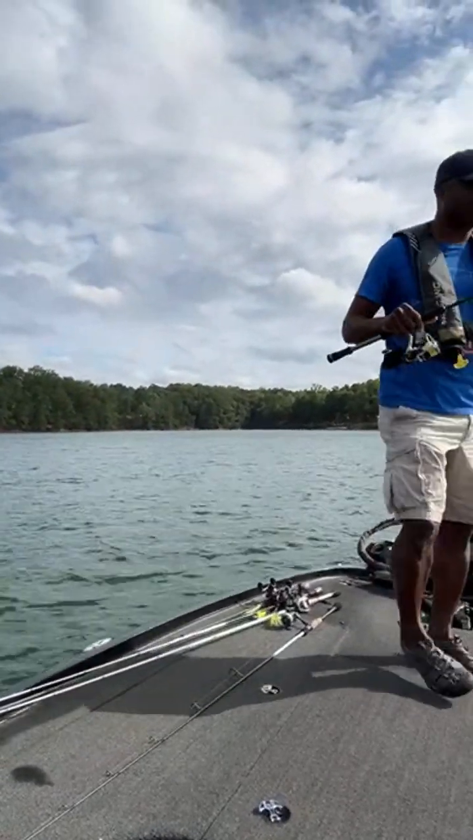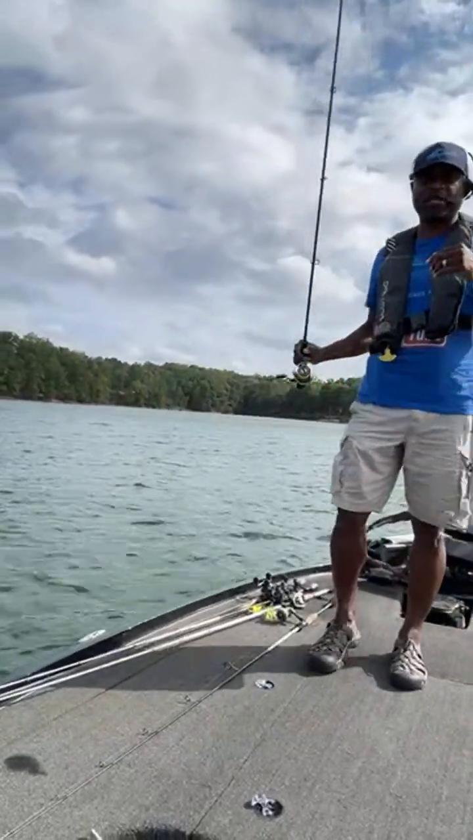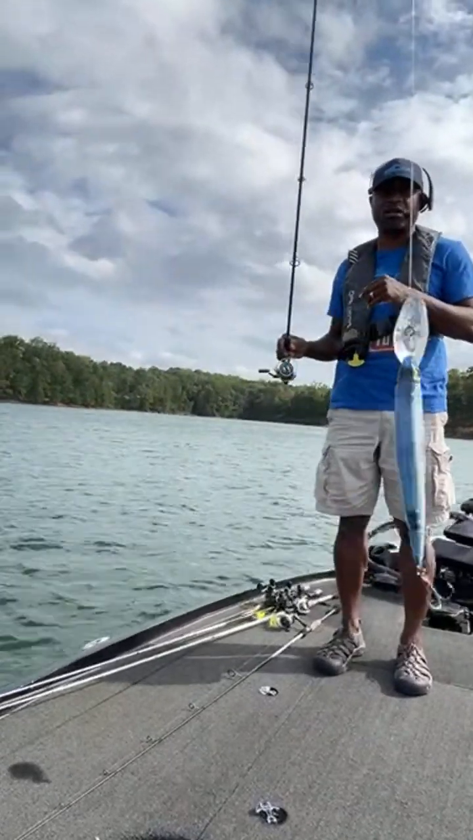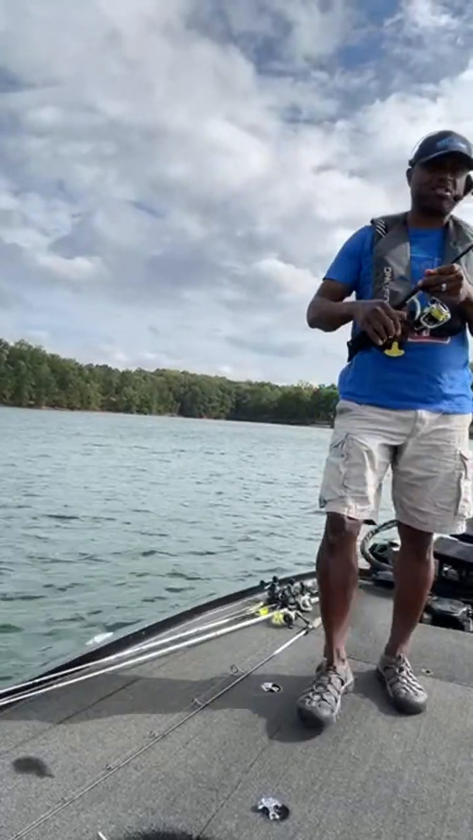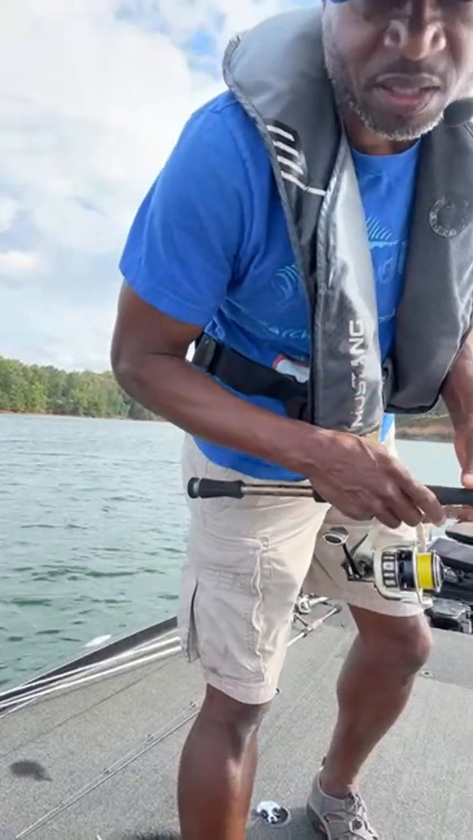All right, once again, here's that jerk bait that I'm throwing. And as you guys can see, I am throwing that on a spinning rod. I know a lot of you guys are like, why are you throwing that on a spinning rod? Well, it's kind of windy out here right now, and I need that spinning rod so I can cut through the wind and not get any backlashes.